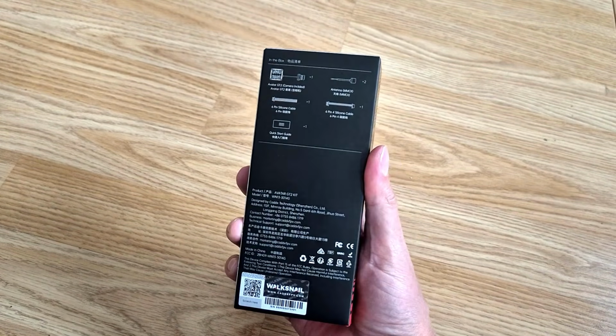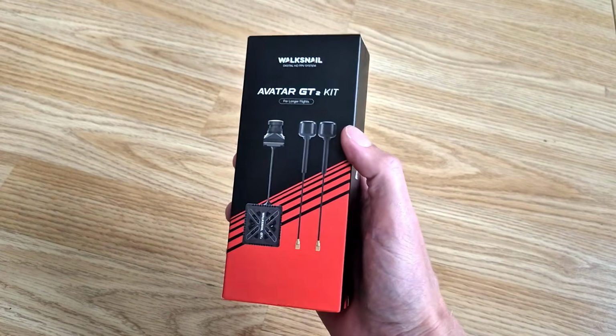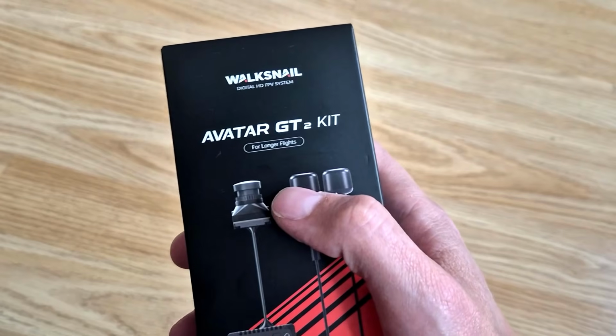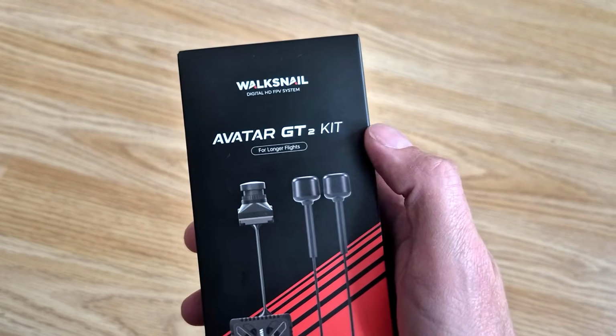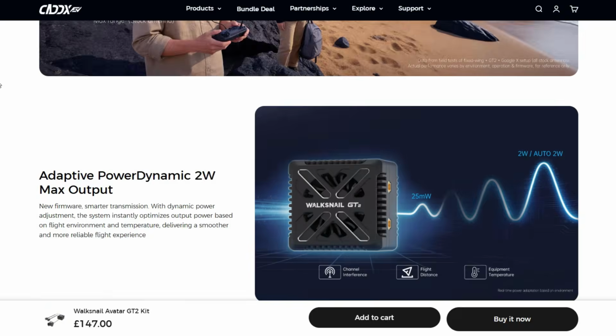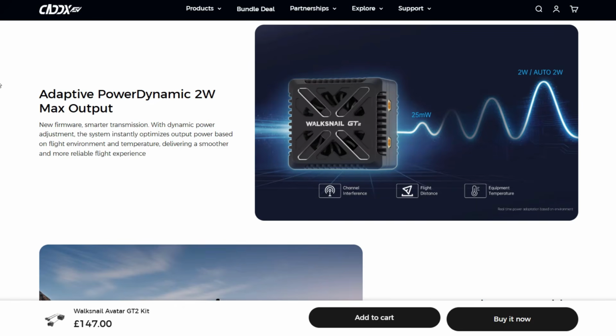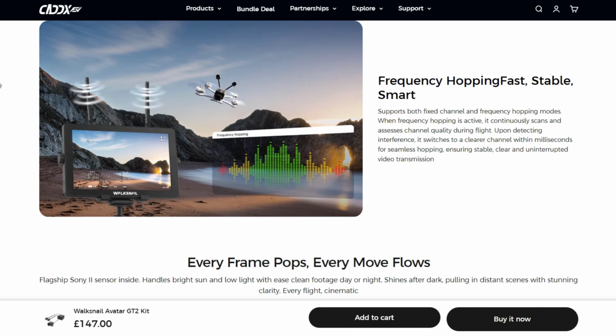It's basically the latest and greatest camera and video transmitter technology that they apparently have. And as you can see in the box, it says here that this is very much designed for long-range flying. Now, the reason why they say that is because this video transmitter is a very powerful one. This is a 2-watt video transmitter, and they've also got lots of clever code going on with frequency hopping and things like that that should enable you to use this kit on a drone to fly